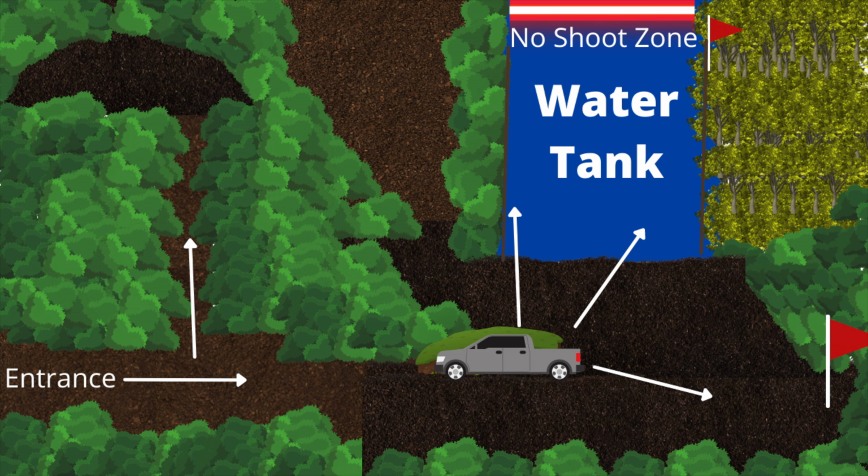Now, immediately to your left, there's an enclosure that takes you to a small opening where you can post up. They have, I think, a tree stand set up there. I generally don't go down in this area because it's a little bit tighter. So where I've parked my truck, as you can see further in, I have a vantage point on this water tank that now has water in it.